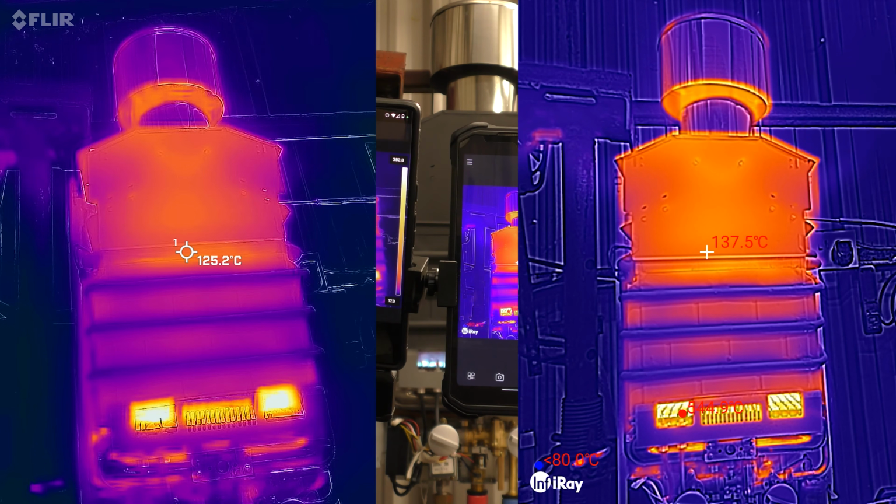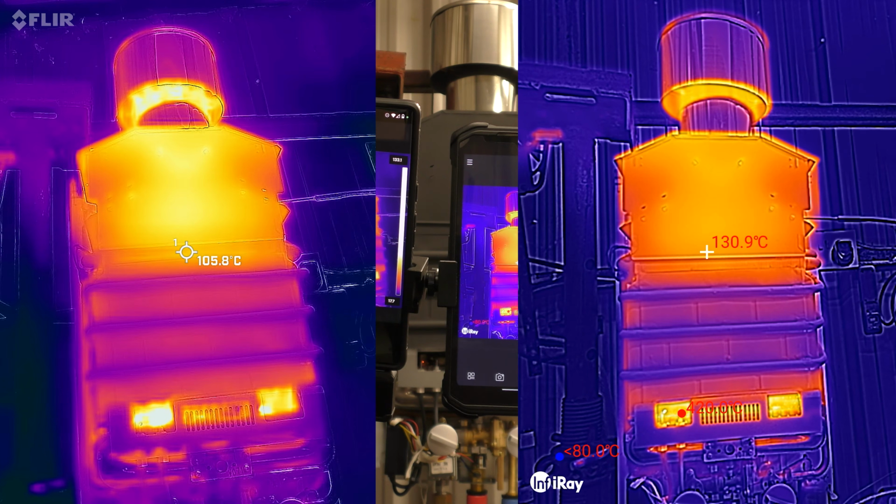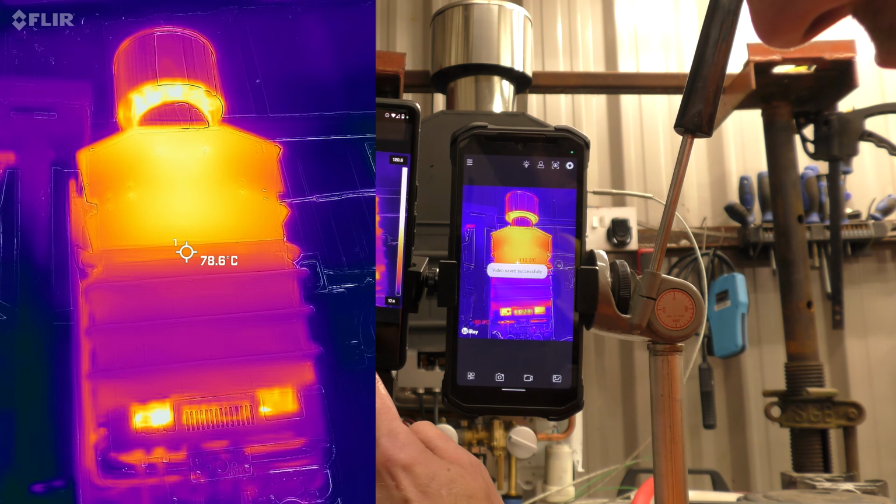But for reference, the thermocouple inside here says 220 degrees. Right, let's turn that off just now and stop those recordings. Stop.